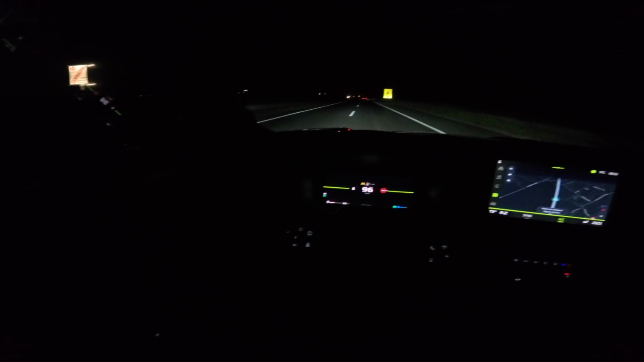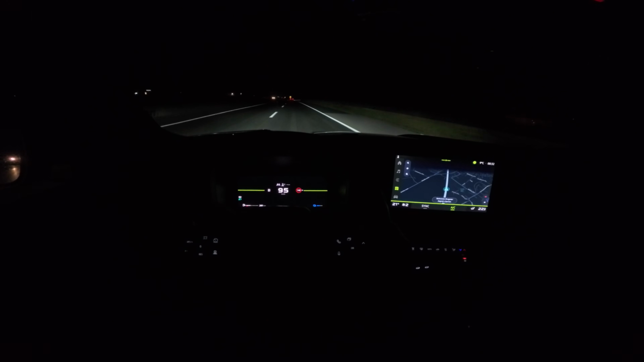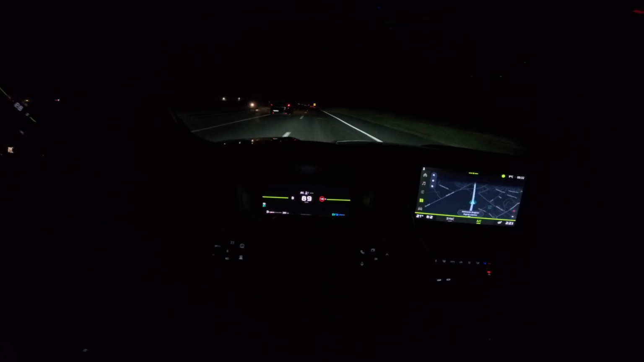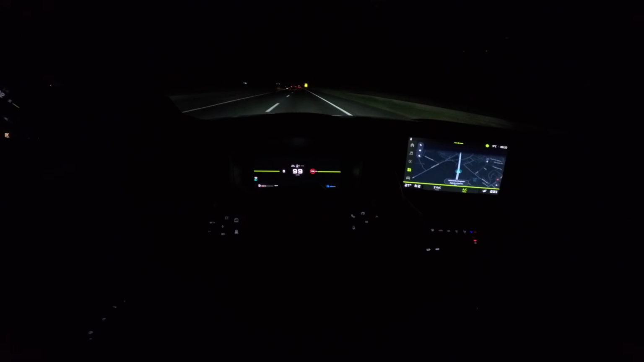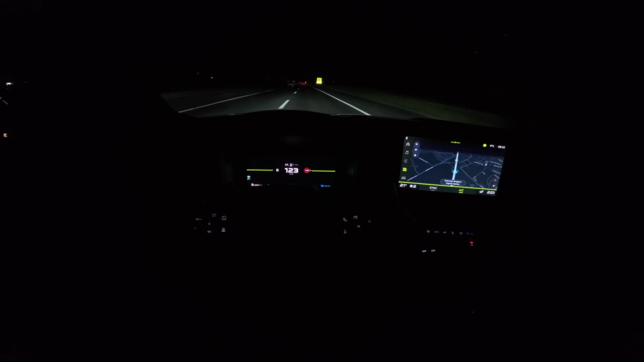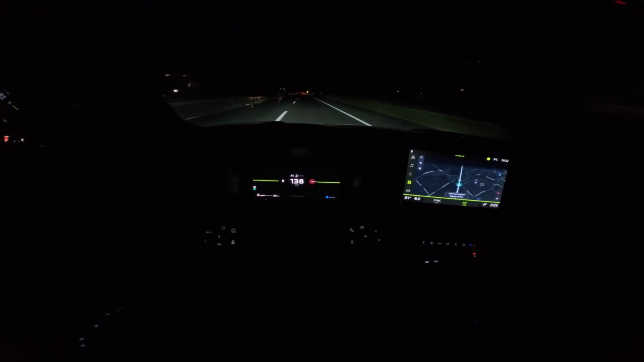Now I'm just going to punch it here. Actually, wait, there's another car overtaking me, just to be on the safe side. Let's punch it here. There's like a little gap.